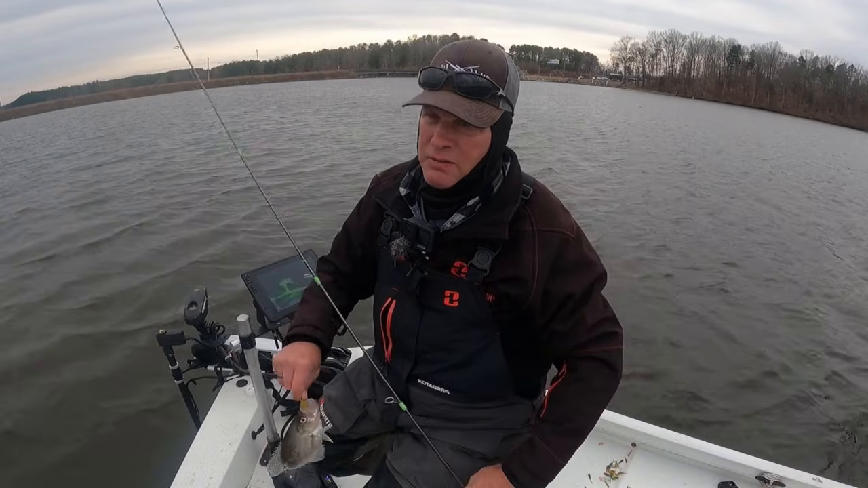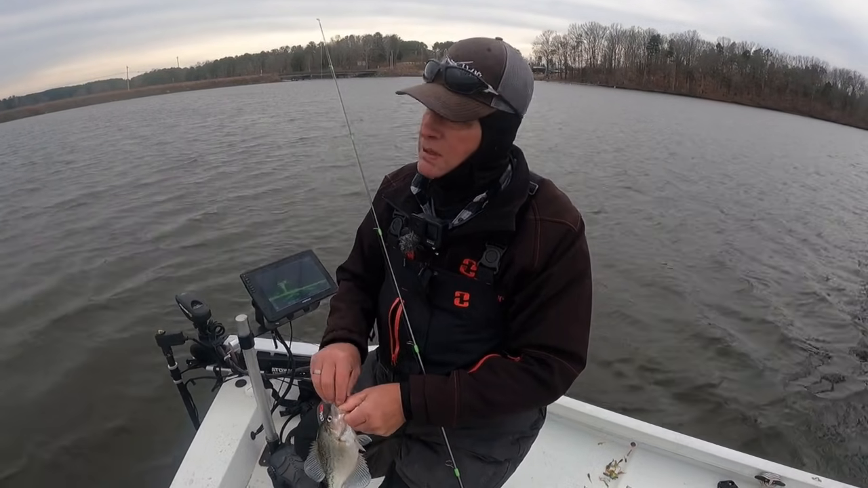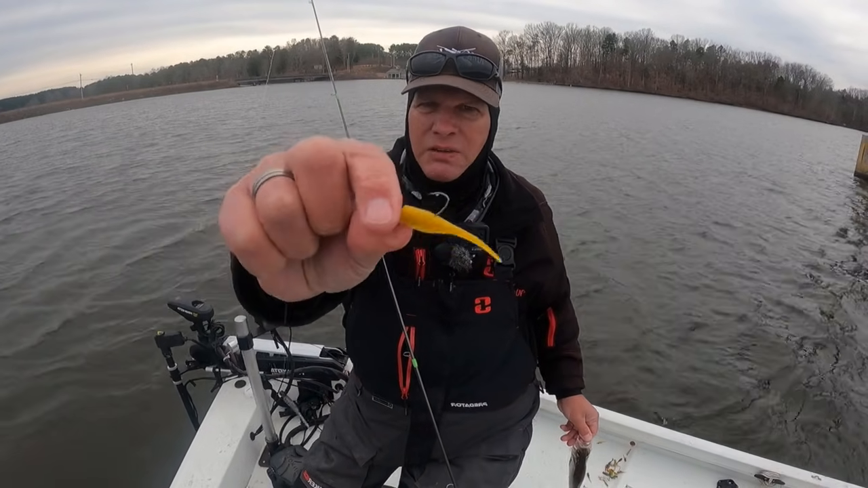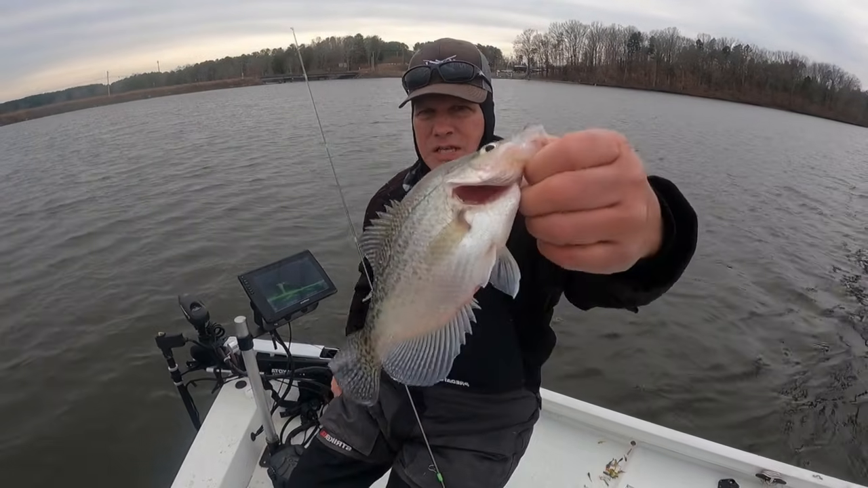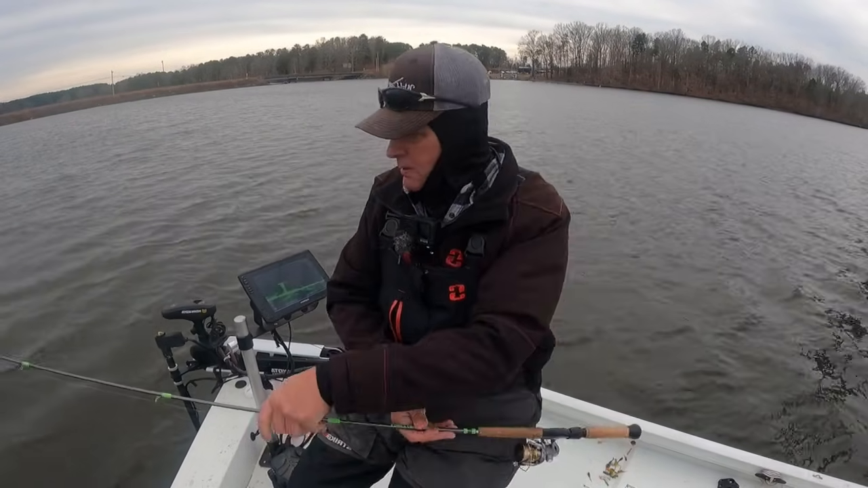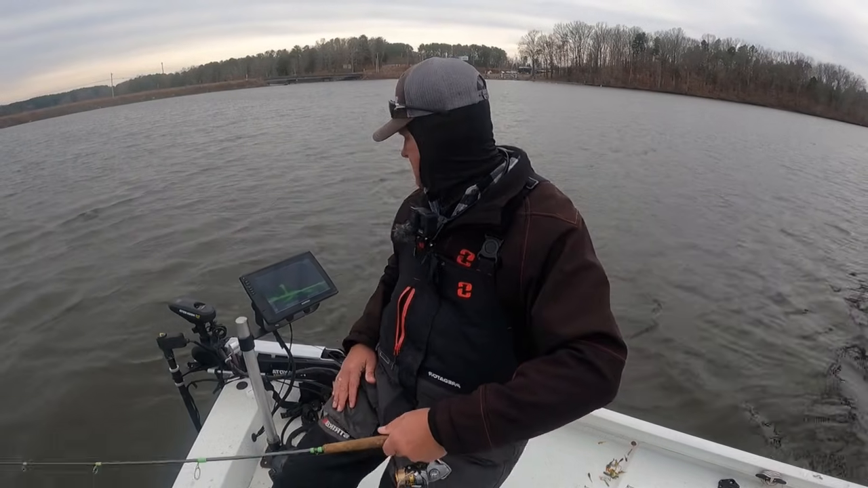Now, I'm telling you, this color right here. Look at that. It's got 11-inch crappie right there. This color right here has been a hot color during the testing. That's been a good color right there. The yellow's coming out 2026. Well, it might be out now, I don't know. That's that two-tone yellow. It's got a chartreuse yellow and a yellow back. It's been a good color.